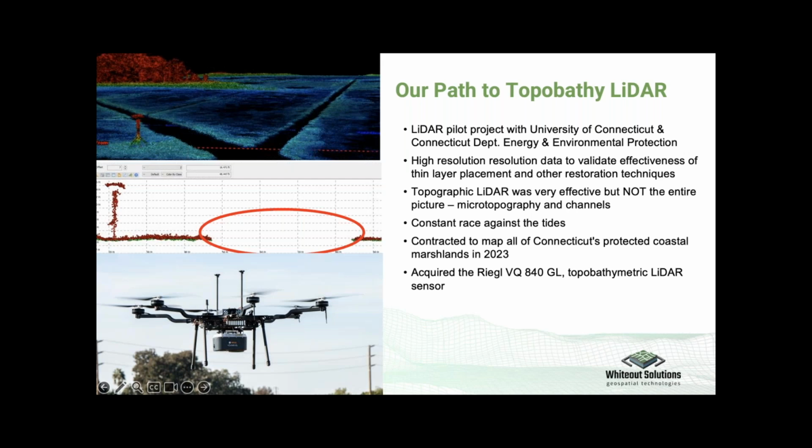The other challenge was definitely we were racing against tides constantly, trying to always fly our LiDAR flights at the lowest tide possible in order to be able to get the most data possible, but finding ourselves just not always able to get there at the time or complete a flight before the tides had actually risen.